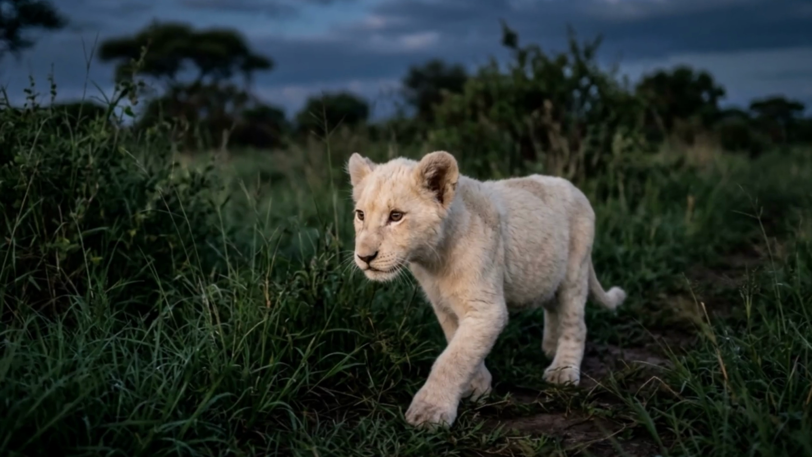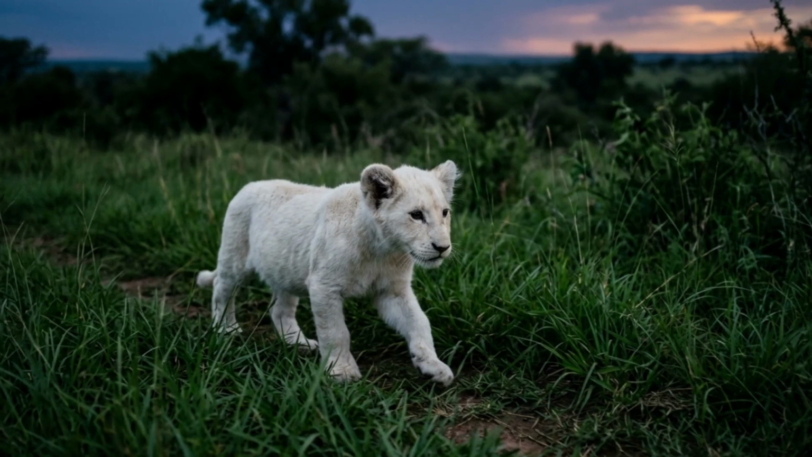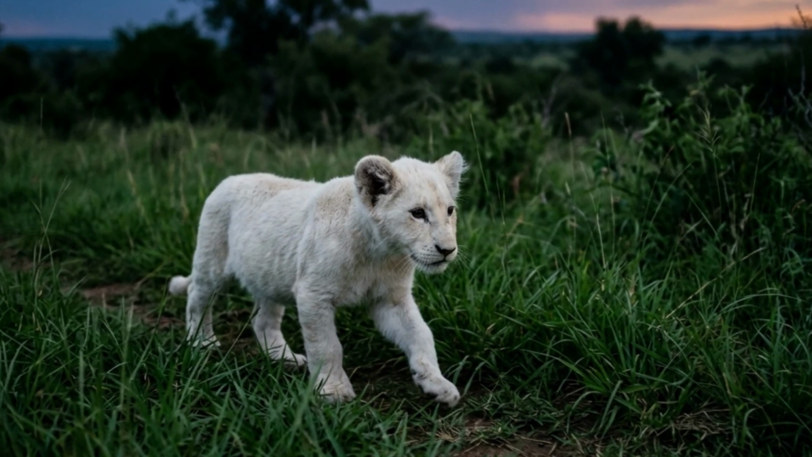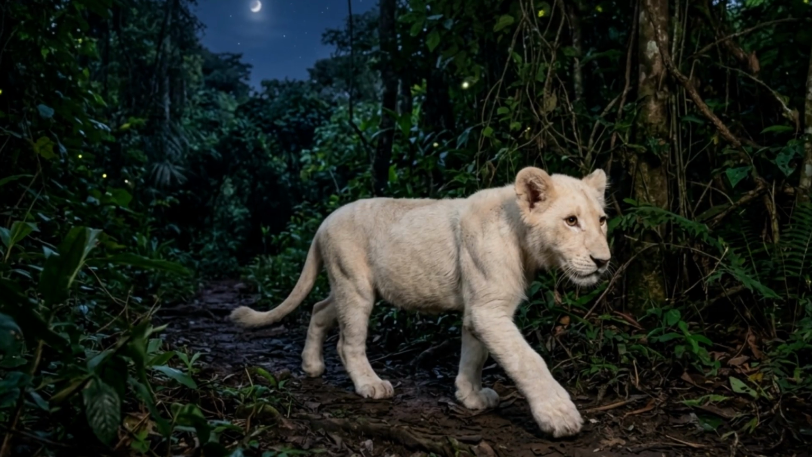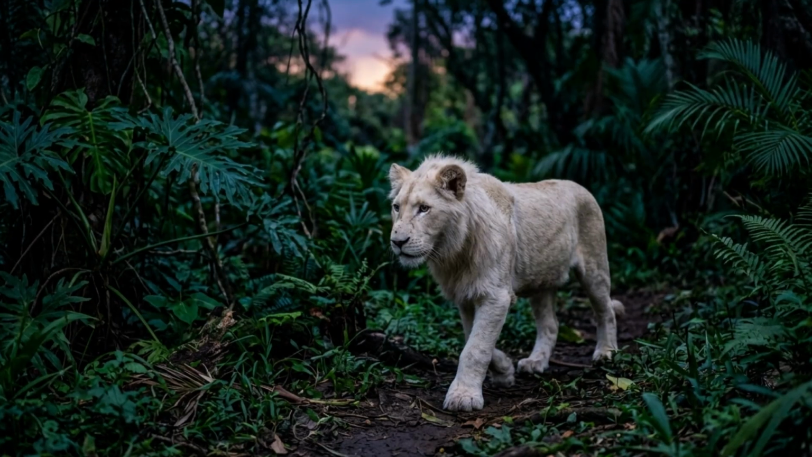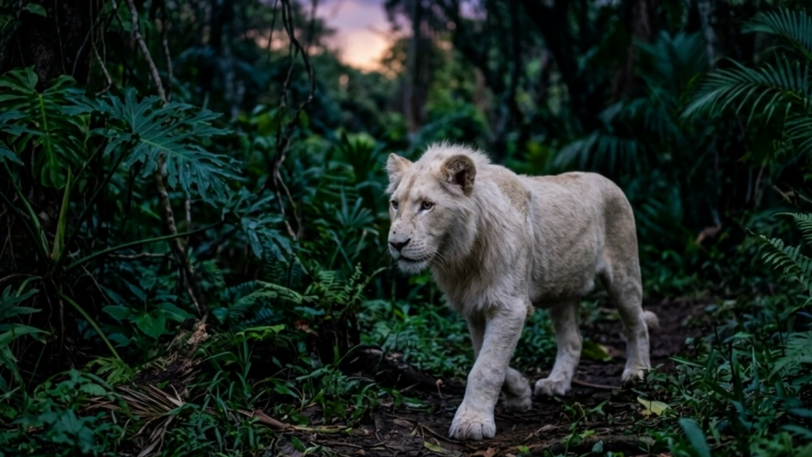For a normal, tawny-colored lion, their golden fur is their only armor during exile. They use it to blend into the grass. Exactly. They scavenge quietly, avoid detection until they grow large enough to claim a territory. But playing this game for Casper would be like playing a deadly game of hide-and-seek in the dark, but you are forced to wear a glowing neon suit. That's a great way to put it. Without that camouflage, Casper's eviction wasn't just a tough developmental phase, it was a summary execution.